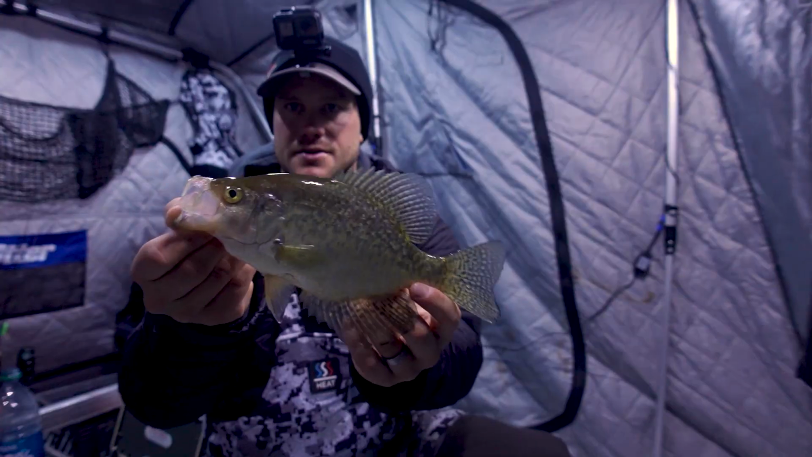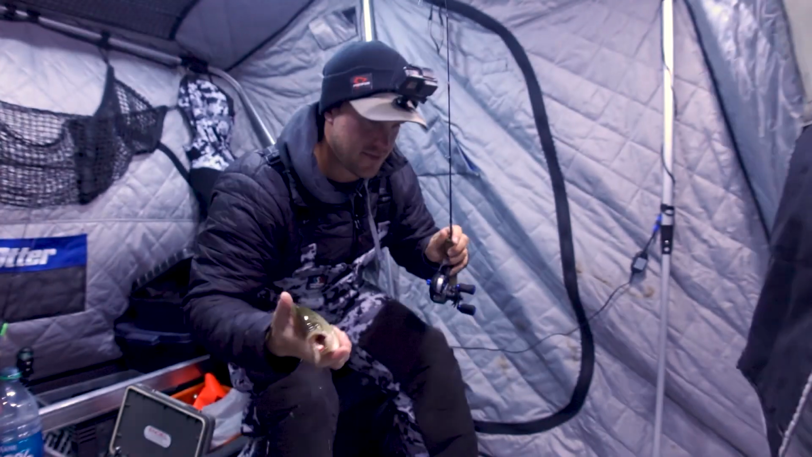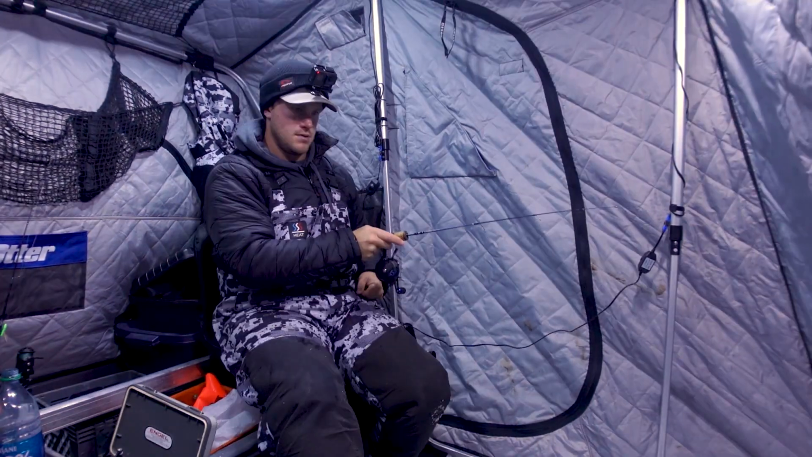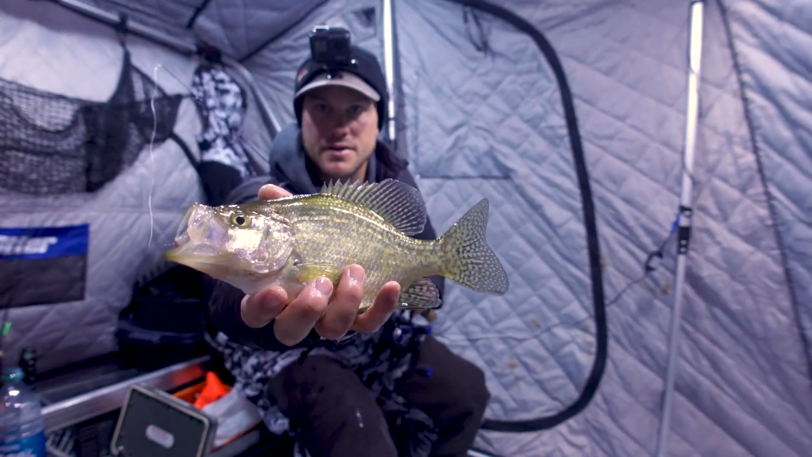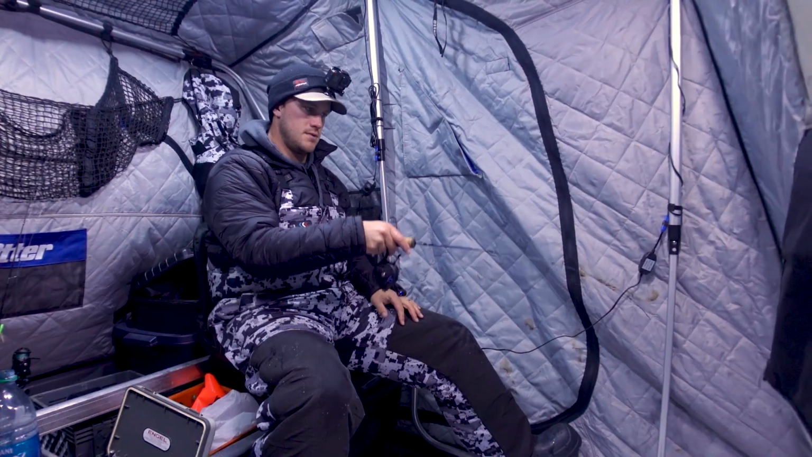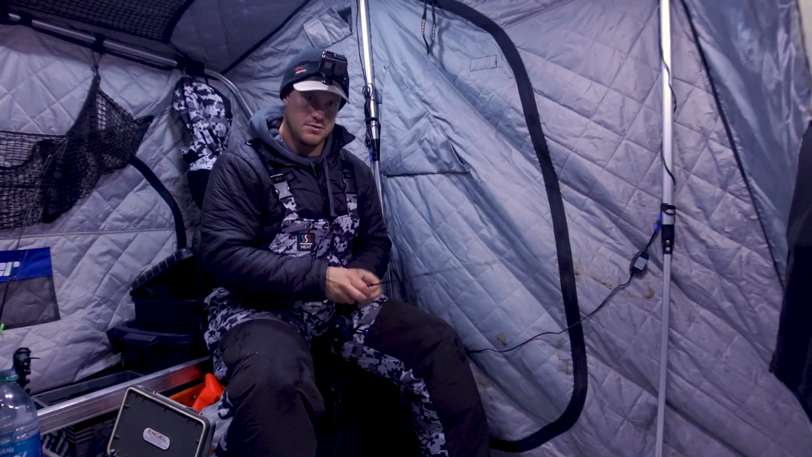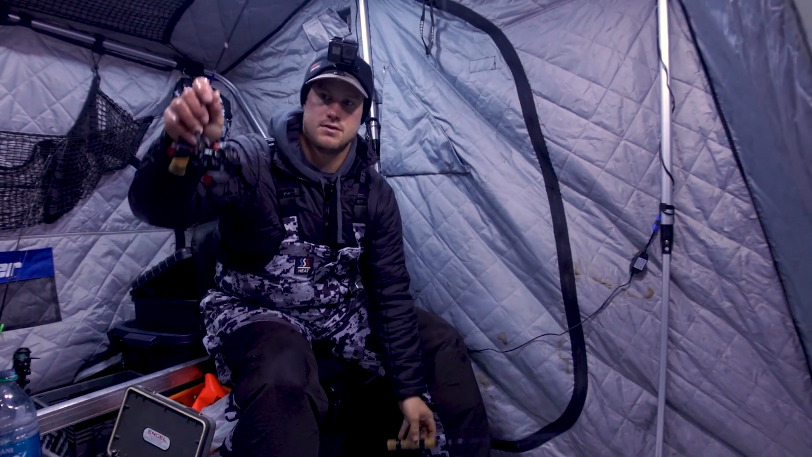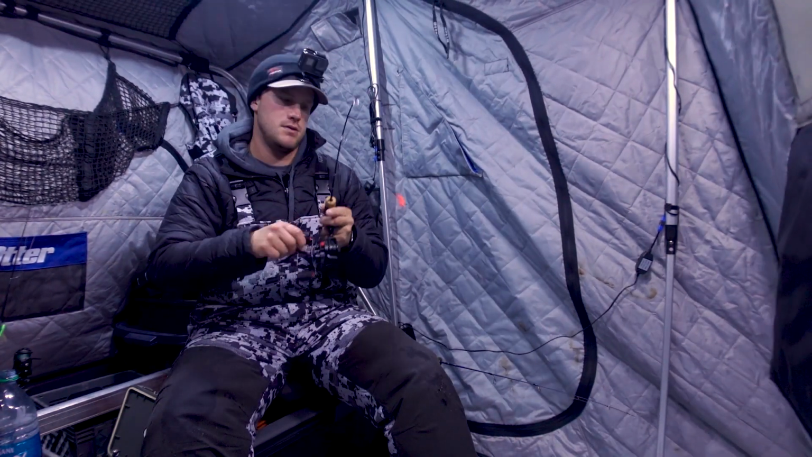Whew. Another decent crappie there. Another one on. Tungsten jig and crappie minnow. There he is again, but a little bit better than the last one. Oh, we got two coming in. A little better right there. Oh, and it looks like there's one on here. Little guy. Yep.